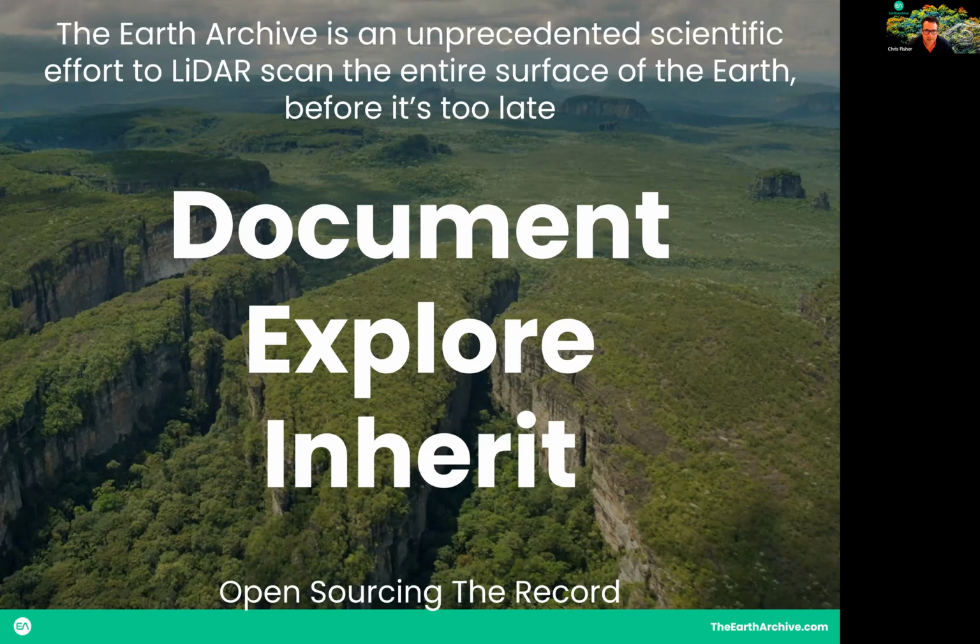So the Earth Archive basically is an unprecedented effort to promote the three-dimensional LiDAR scanning of the entire surface of the Earth. We're starting with areas that are most threatened. And to our way of thinking, that's the Amazon, Southeast Asia, parts of Africa, and ironically, parts of the Western United States, where we've already begun scanning, and we hope to begin scanning in the Amazon sometime this year.